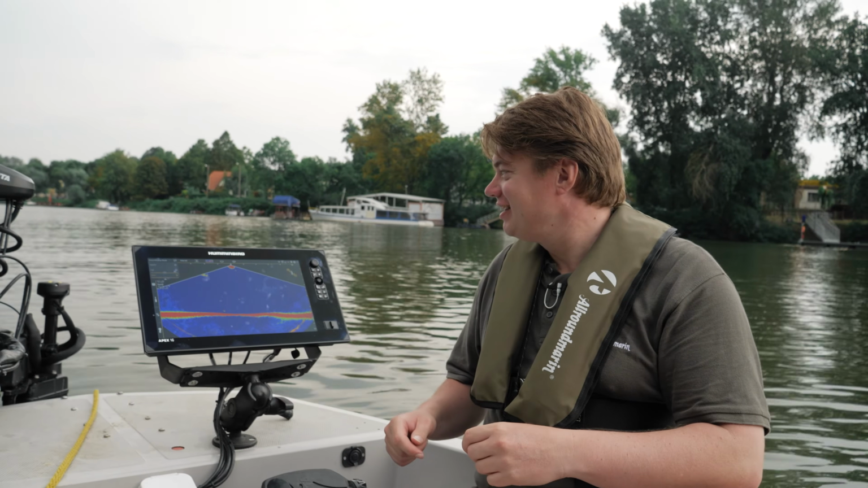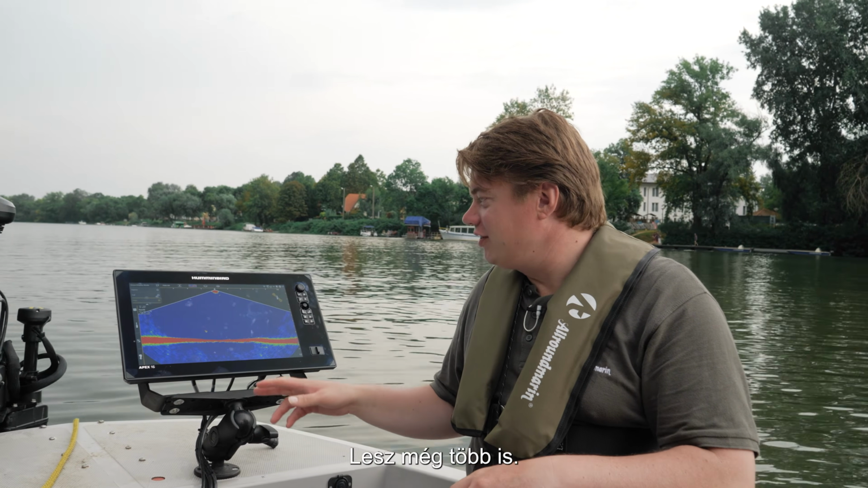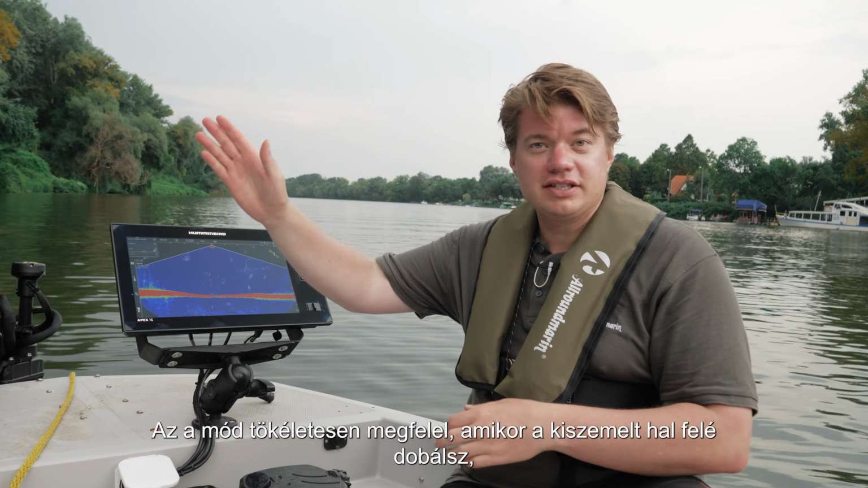There's a fish. Yeah, fish. There will be more. It's a good spot. Okay, we saw the forward mode. That is perfect when you cast to the fish.